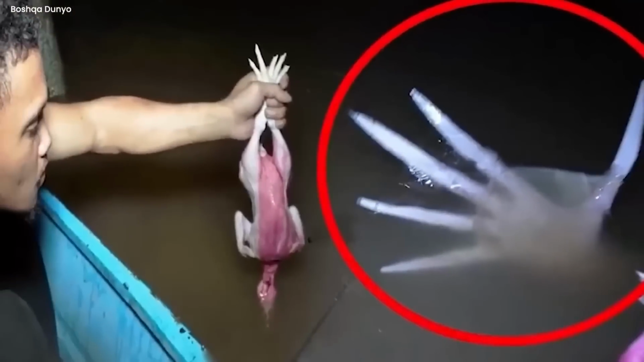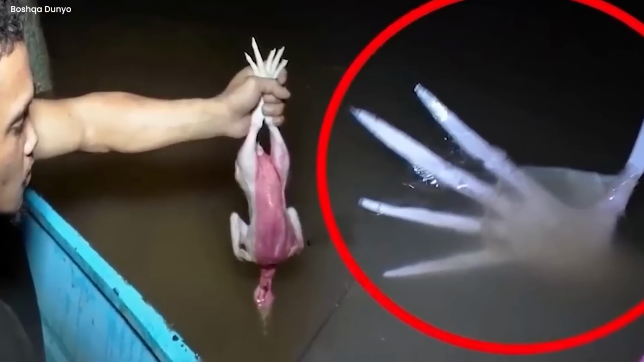This footage of a frightening creature in a river in Uzbekistan was shot over a year ago. Local fishermen claim that they present raw chicken meat as a sacrifice to the scary creature that resides in the river, and in return, the river beast grants them permission to fish in the river.